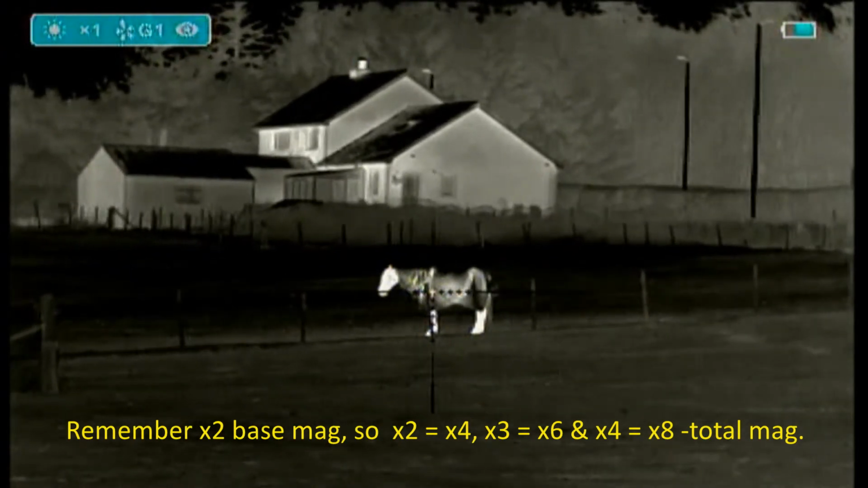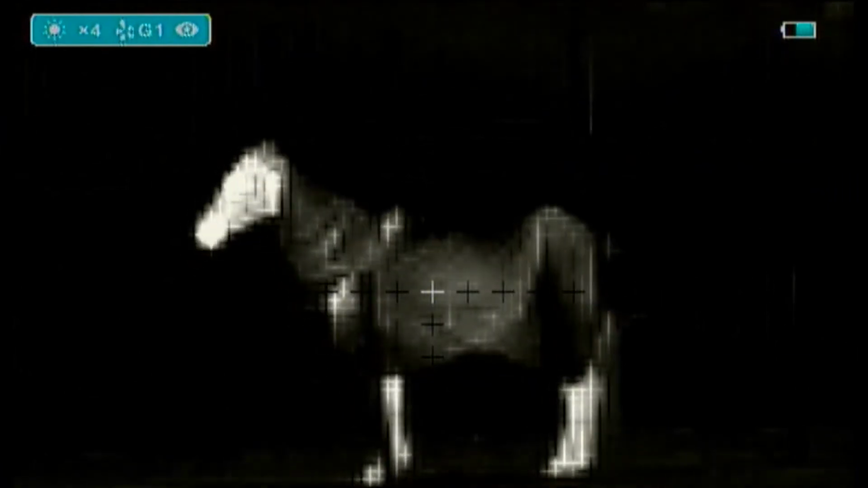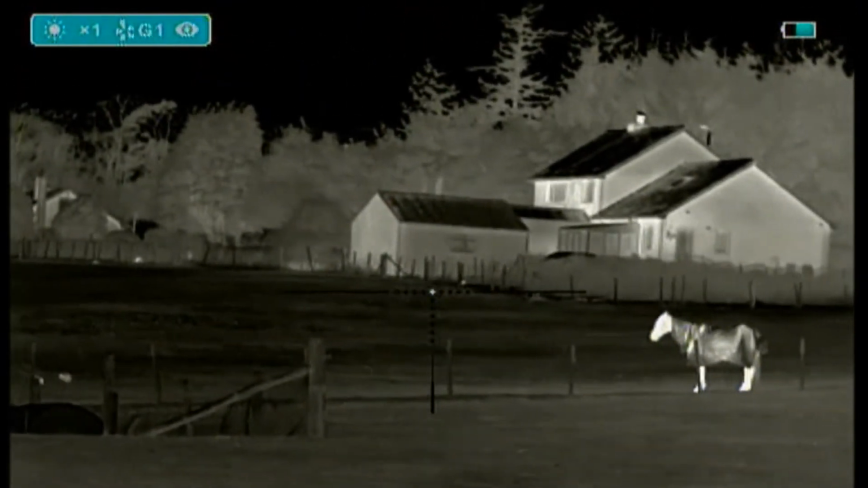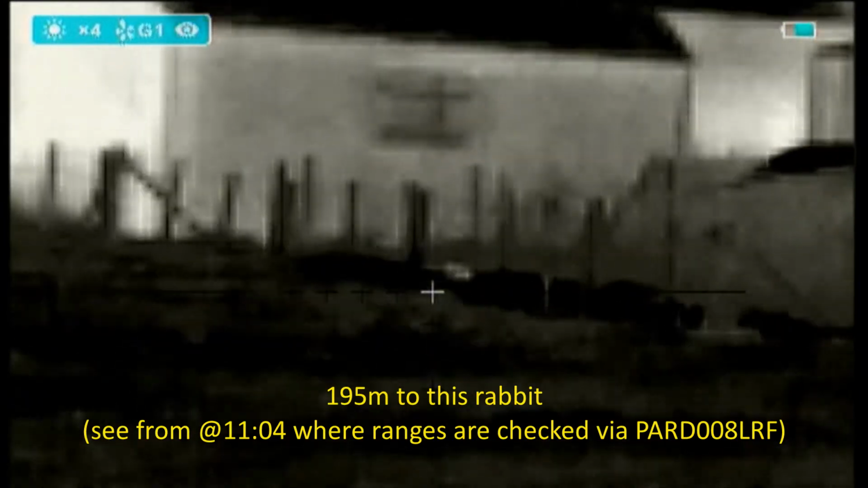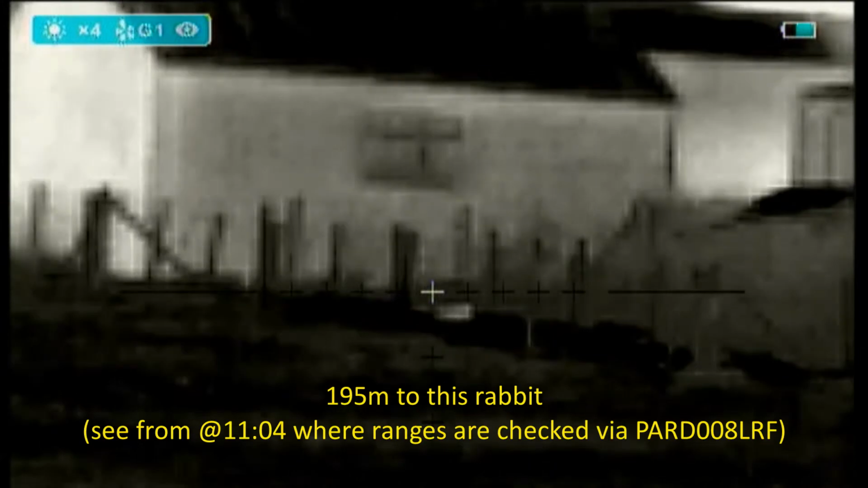Horse times 1, times 2, got this cloak on, times 3, times 4. Oh, yeah, there's a rabbit there. That's about 150 metres in here. You see it's there, but you can't see much else. Too pixely.